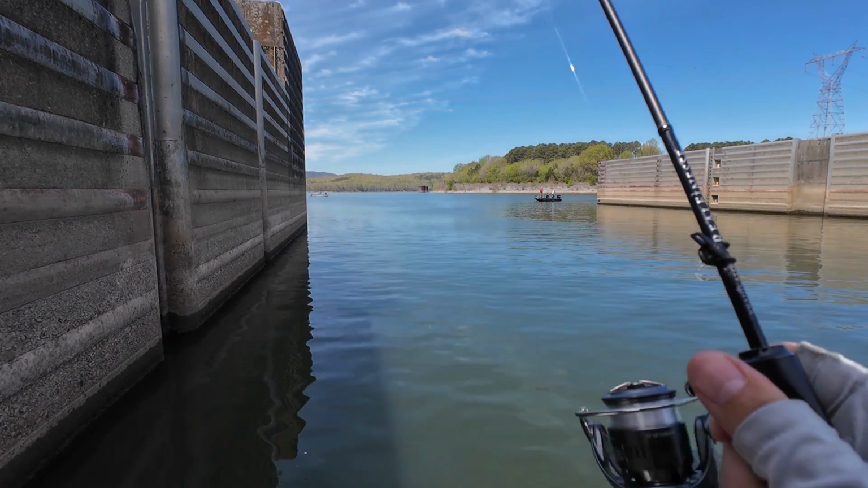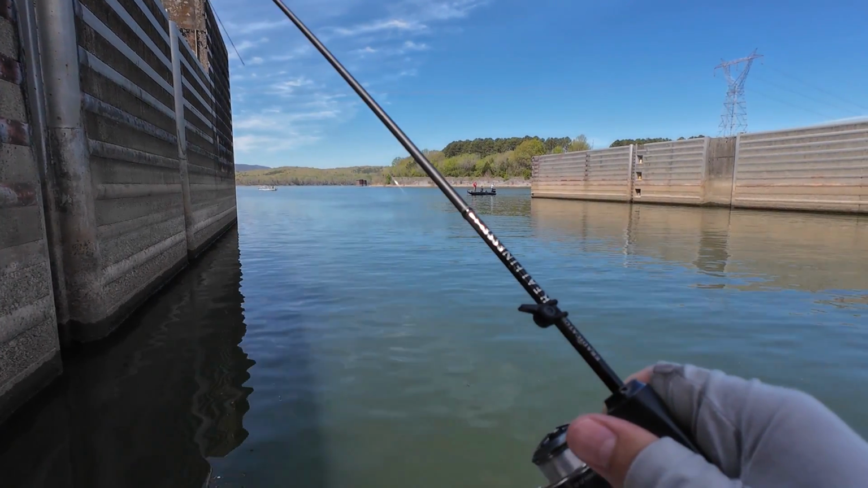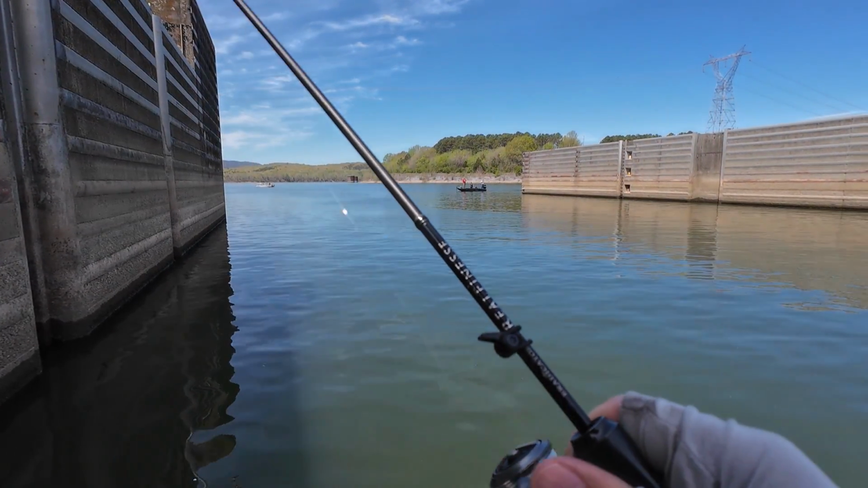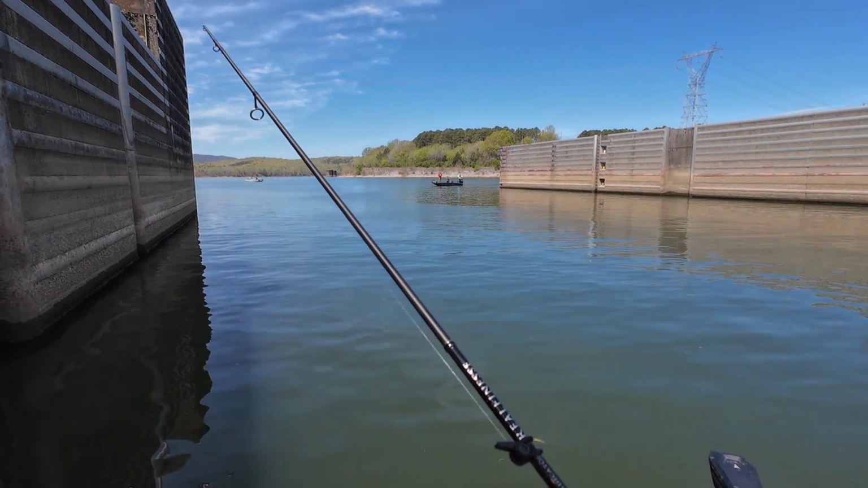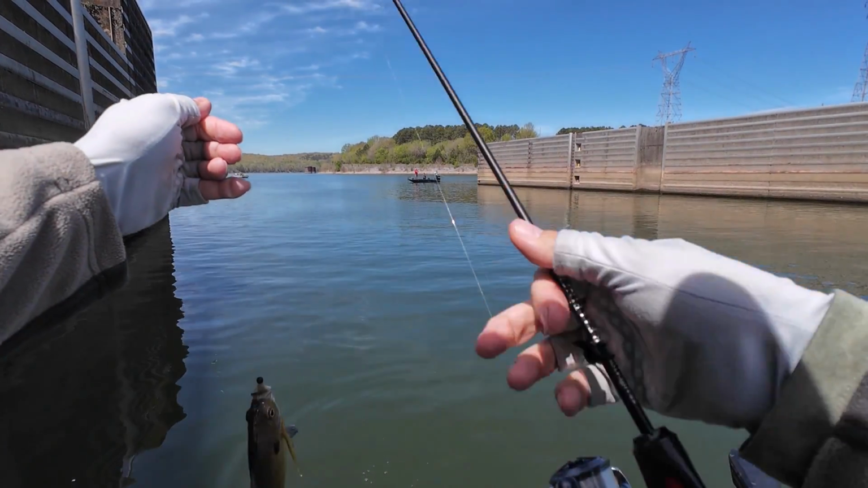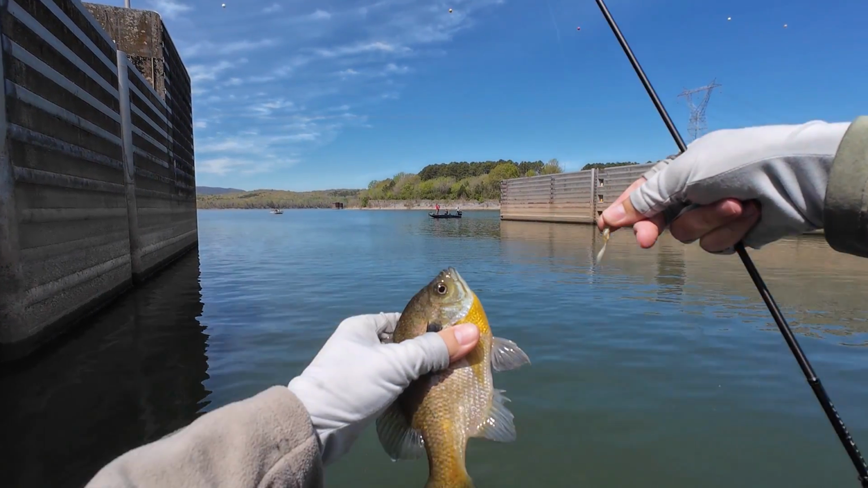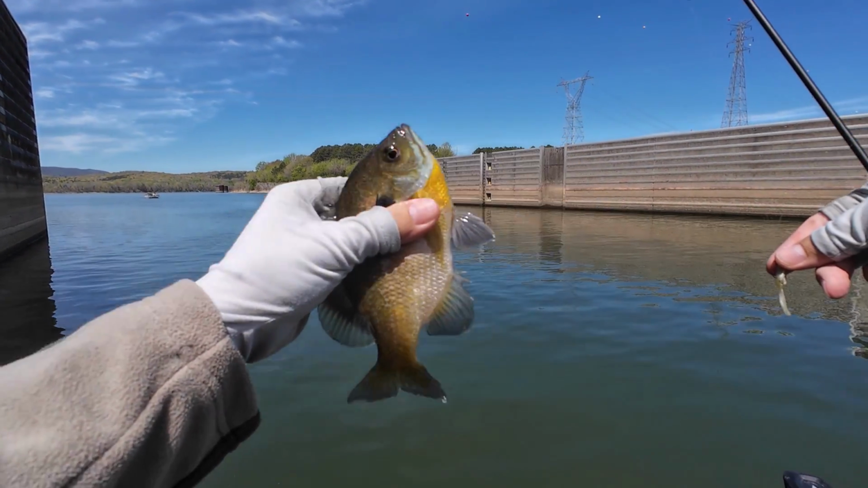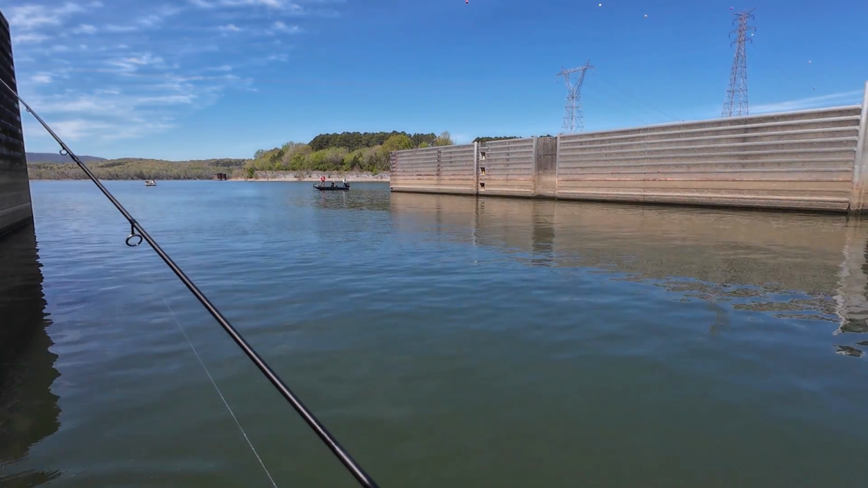They're hitting good. If you wanna test your tackle and cast and have fun, they're hitting good. But this is Tennessee River. Should I sit here? Okay, this one is not the worst. If they were all this size, I could probably sit even. But they're not all this size.